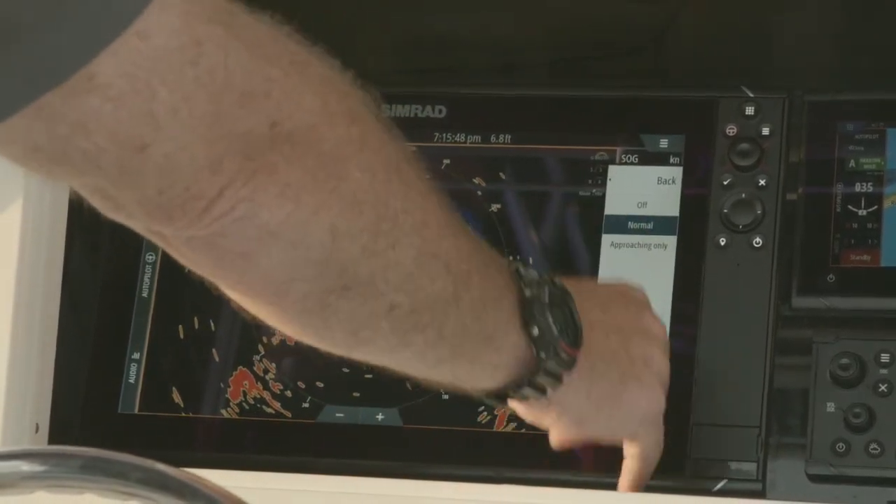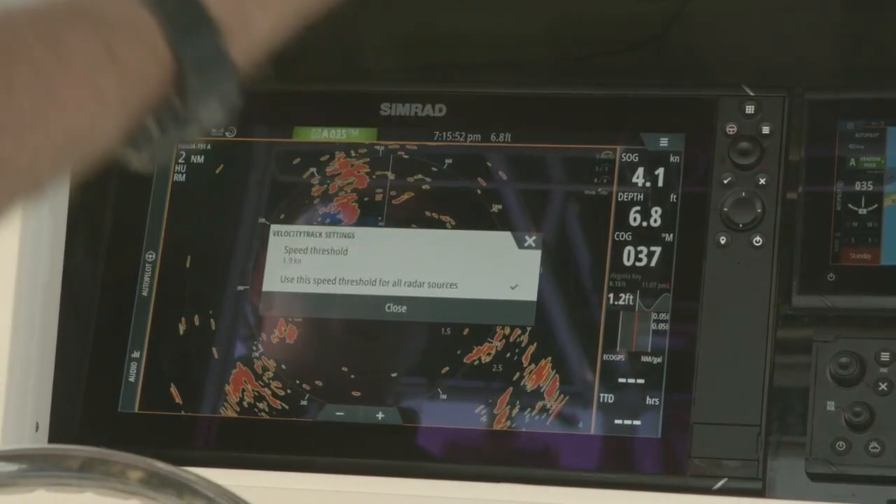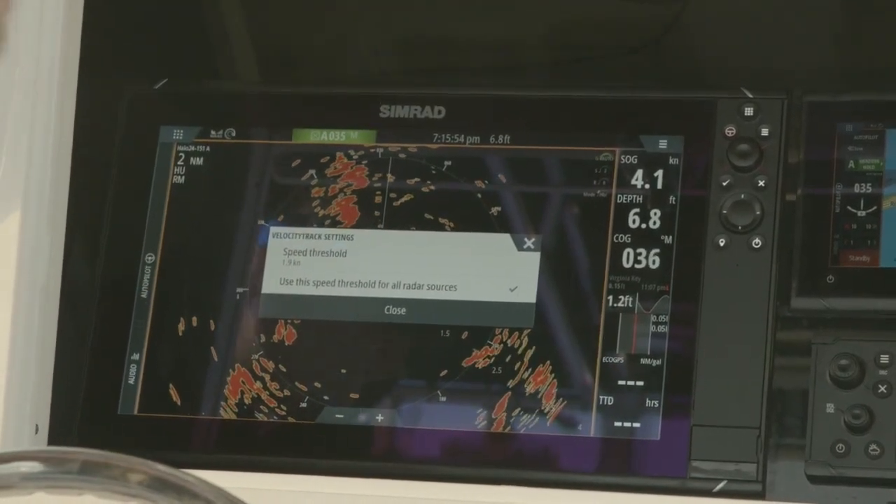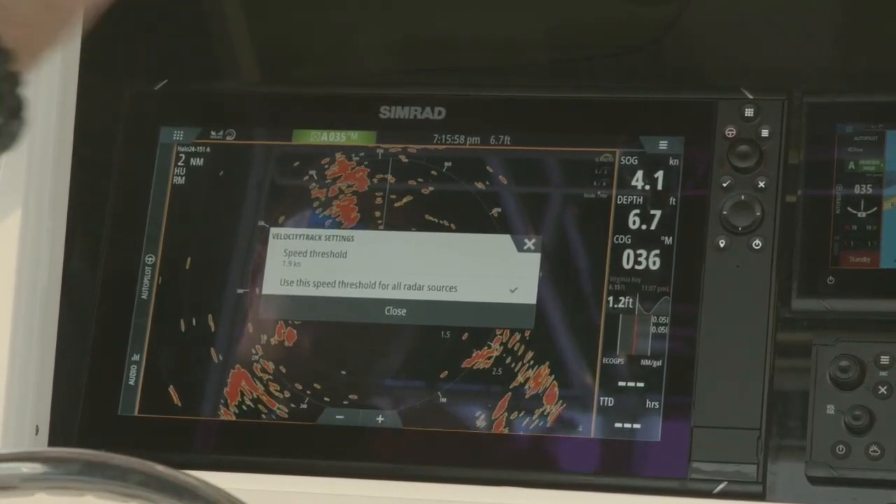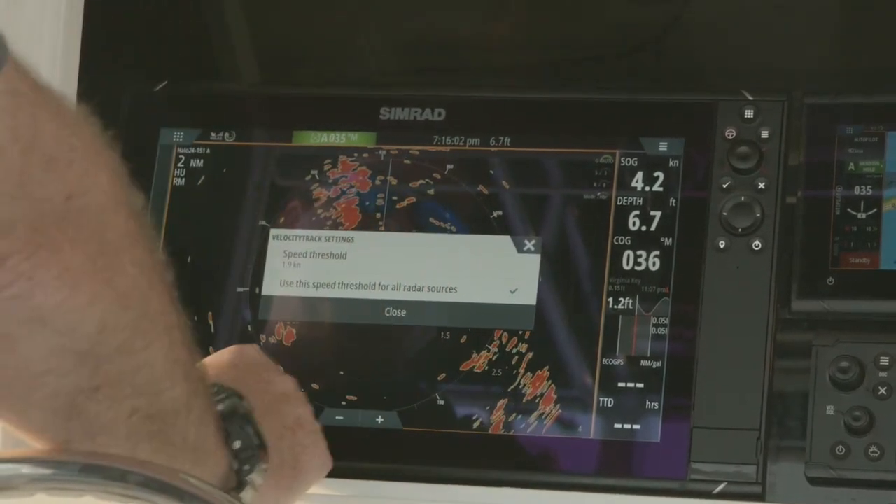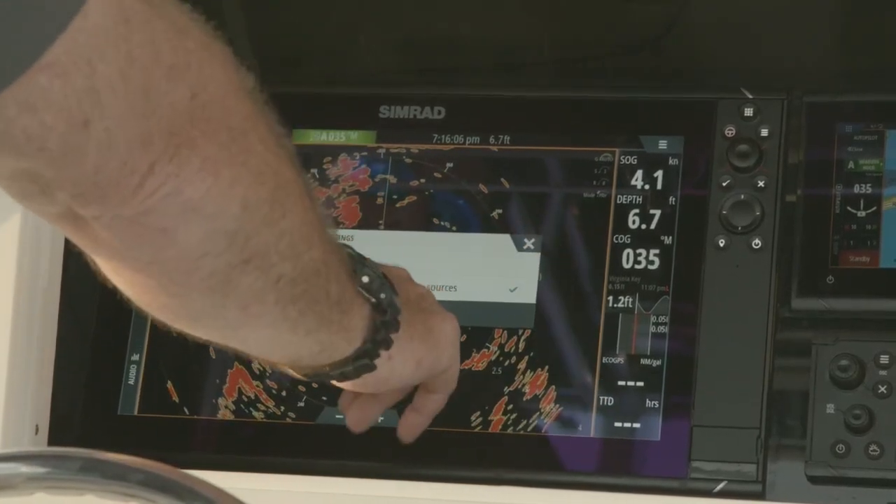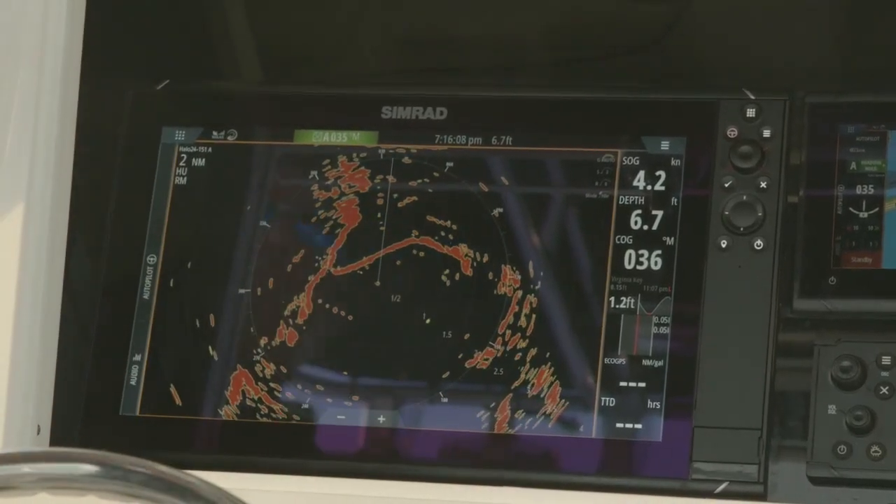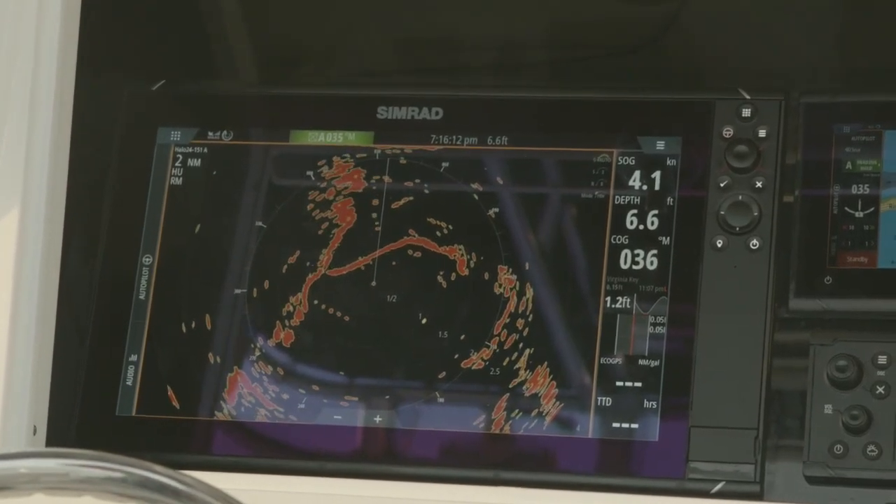And then when we're in there, settings, this is where we can put in a speed threshold. Where do we want to drop that target? If it drops below a certain speed, where do we want that threshold to where we pick it up or we drop it off? And that's where we can set that, and we can use those thresholds for all radar sources.